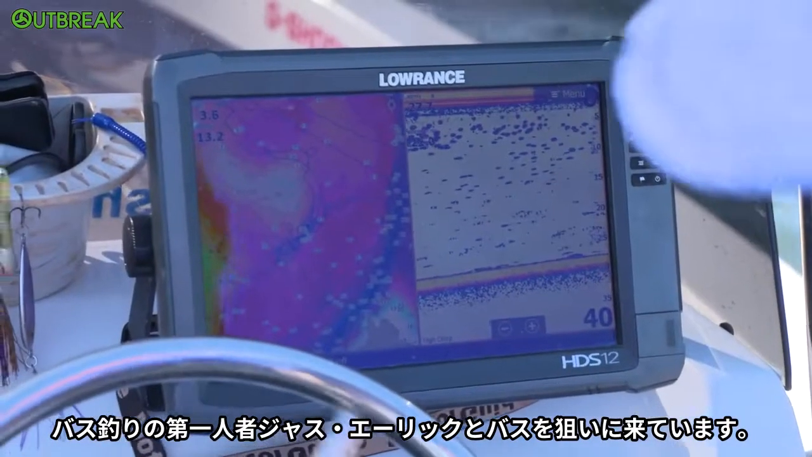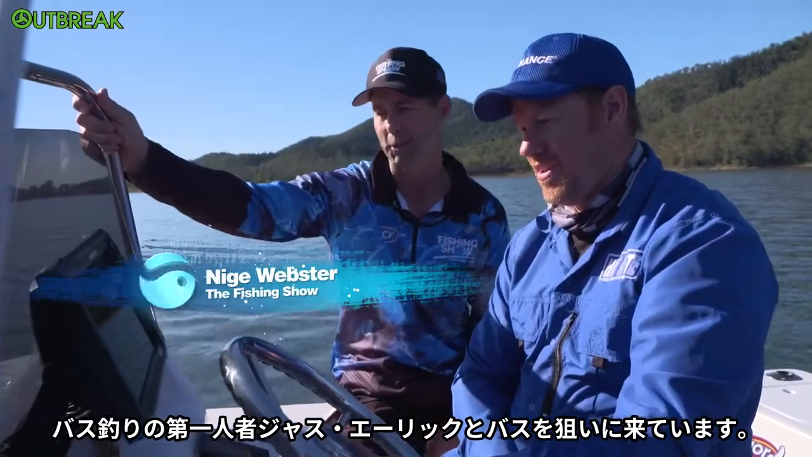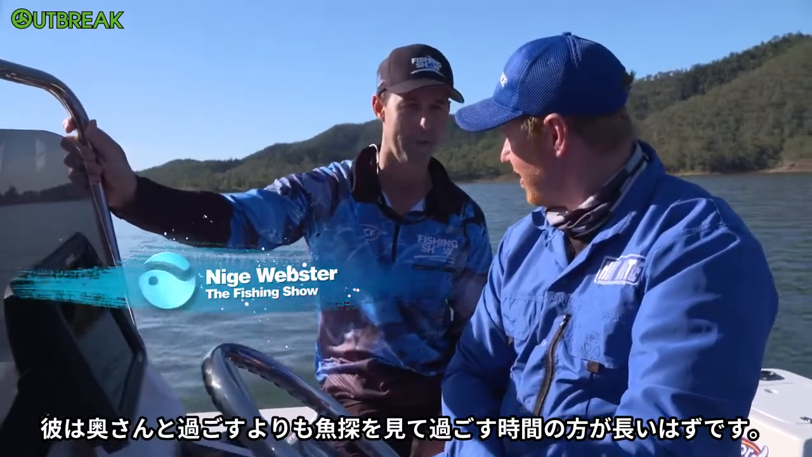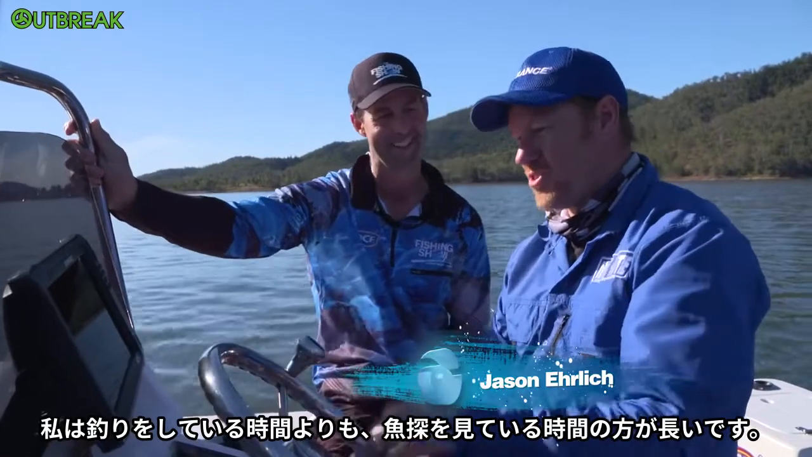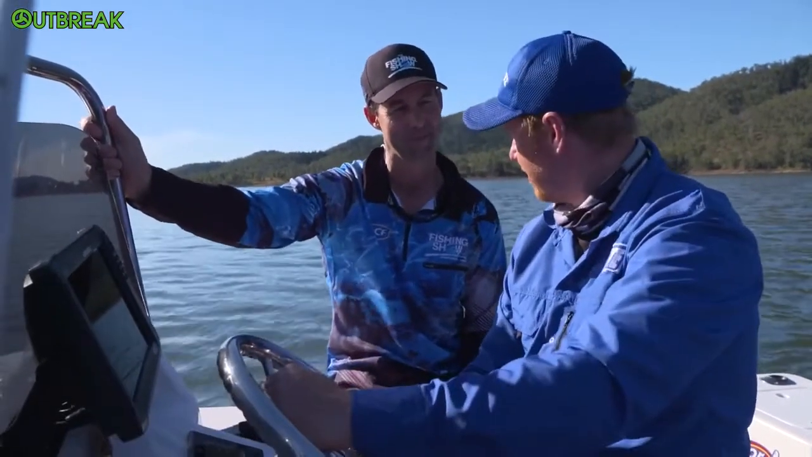We're on an impoundment chasing bass with bass guru Jace Ehrlich, who I think spends more time looking at a sounder screen than he does his wife. I do, honestly. I spend a bit of time looking at it. I spend more time looking at this thing, Nigel, than I do fishing.